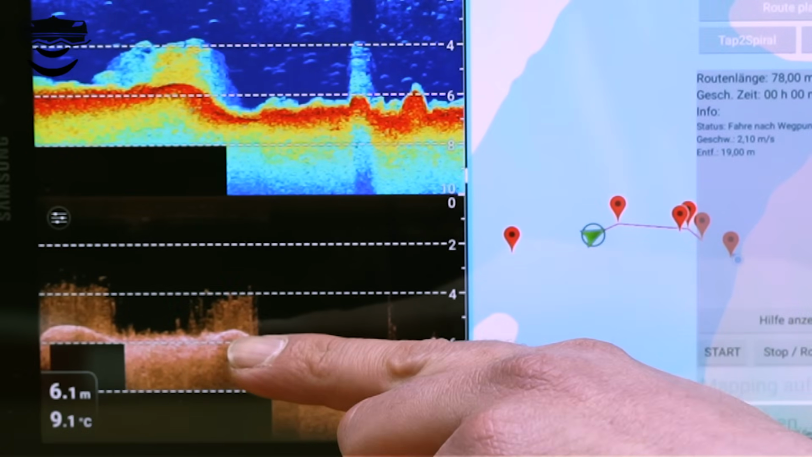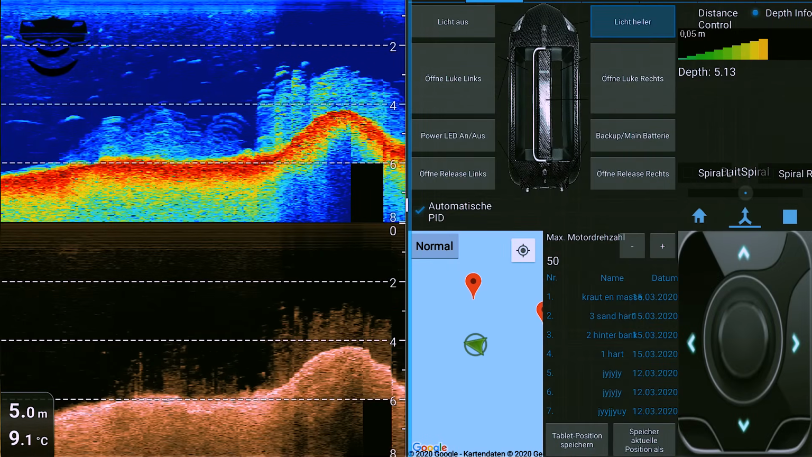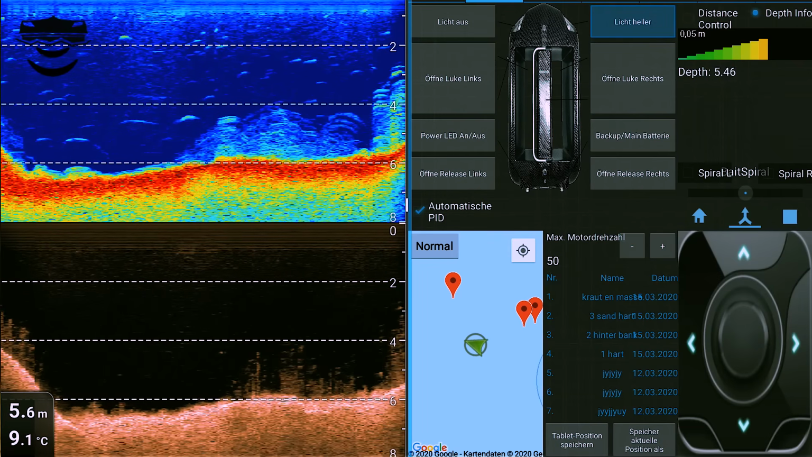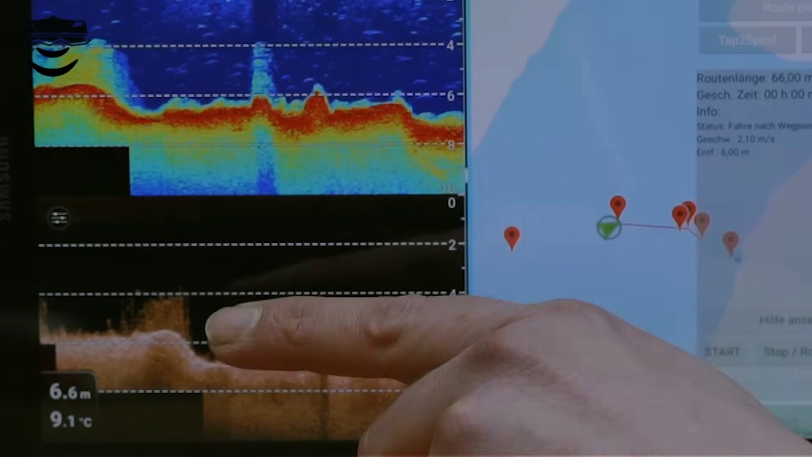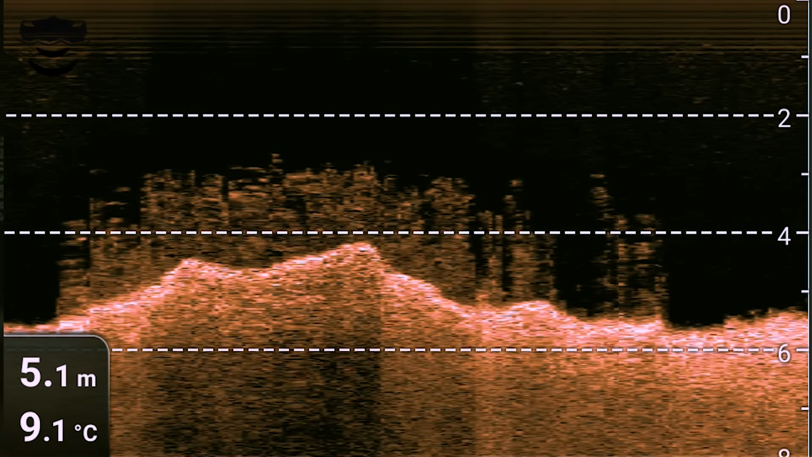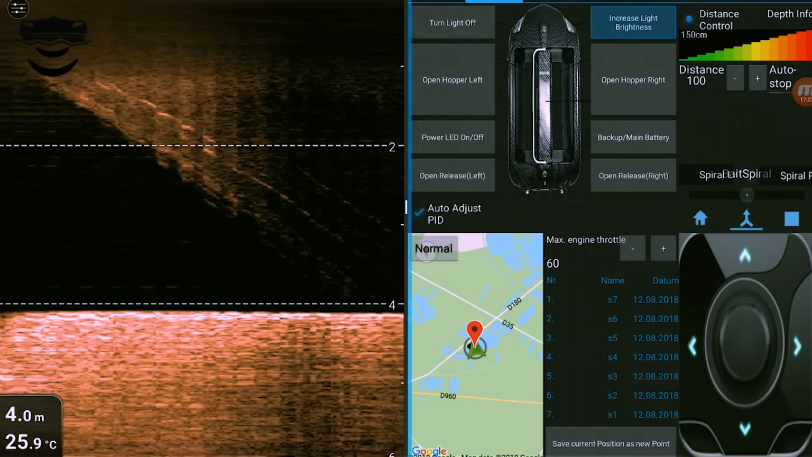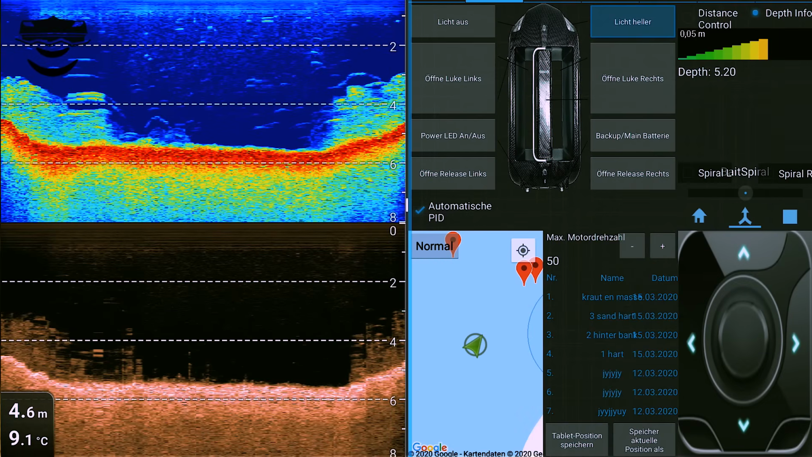Both screens will show you the weed, but the Wi-Fish view principally gives you a much better understanding or reading of the weed itself, as the Dragonfly screen is a bit too sensitive. I would always recommend to have both screens shown on the tablet. The Wi-Fish view will give you a much better understanding of the ground structure itself, or even the weed or whatsoever, and the upper screen, the Dragonfly Extra screen, will give you a much better reading of the bottom hardness.